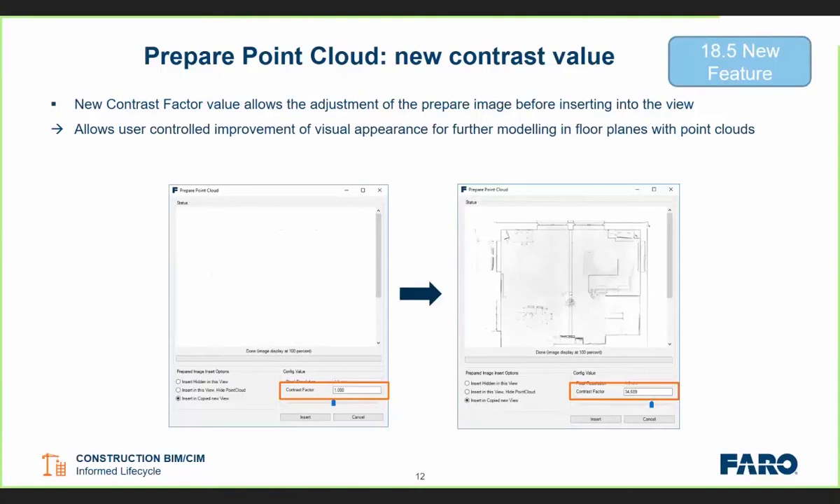So it's looking for essentially the strongest resistance in the Z plane, and giving us a nice strong line based on that resistance. So you can imagine things like little bits of noise that might hang off the side of the wall, or different elements like that, get ignored by this prepare tool, and that gives us a nice clean basis with which to fit our walls. Okay, and what we've added in the newest version is this contrast factor.